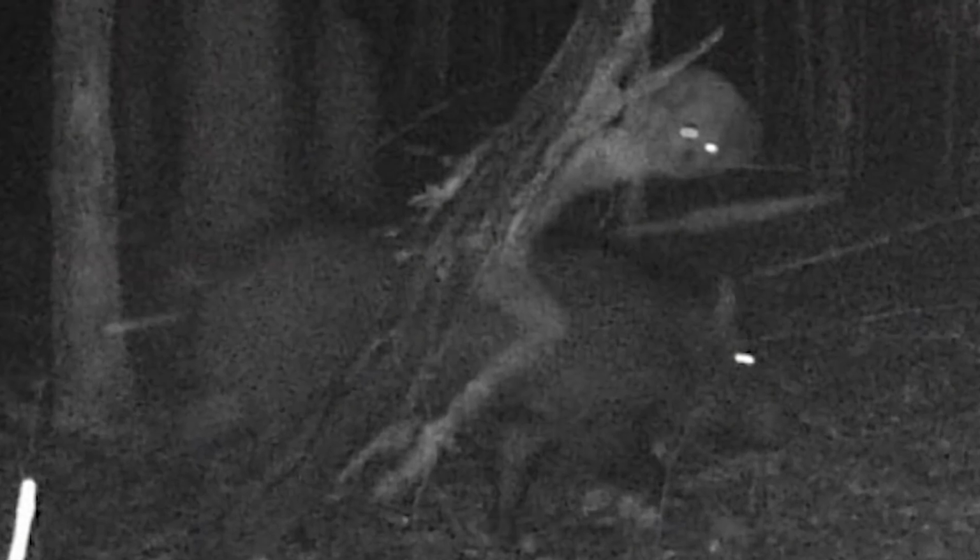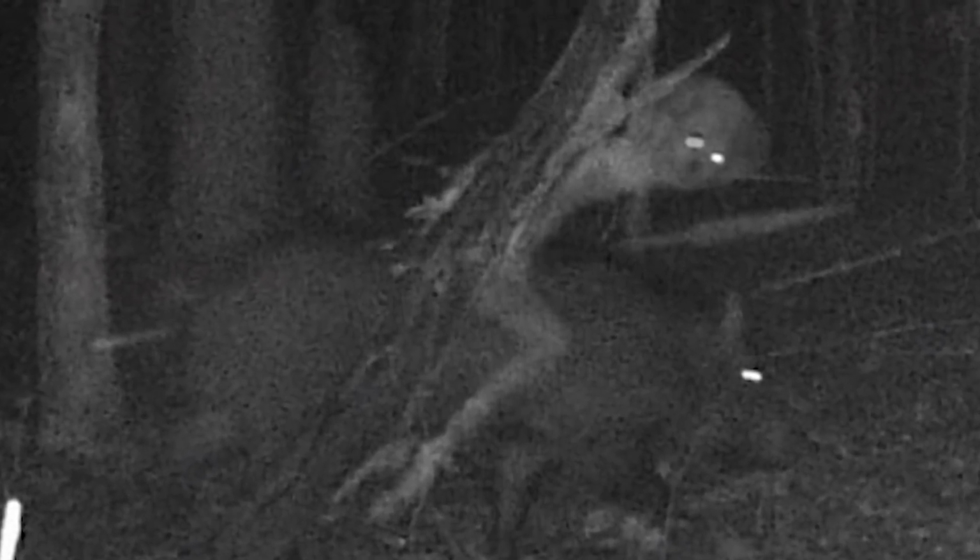A strange creature resembling a forest spirit also appeared on the trail camera. Regarding this photograph, various theories circulated online. Some dismiss it as a fake, while others believed it to depict an alien or a forest spirit. If you look closely, you can clearly see thin, unusual arms and legs that don't seem human.